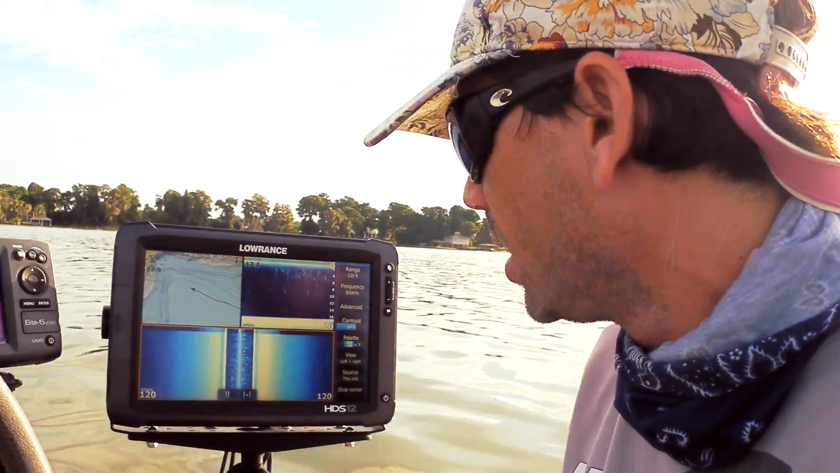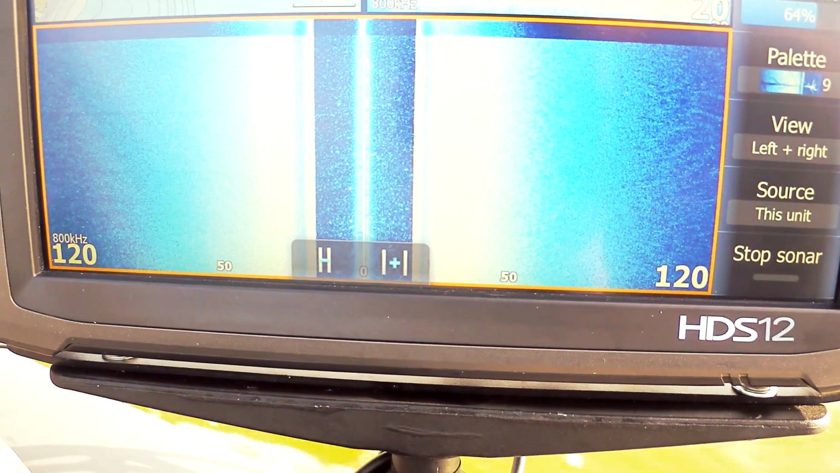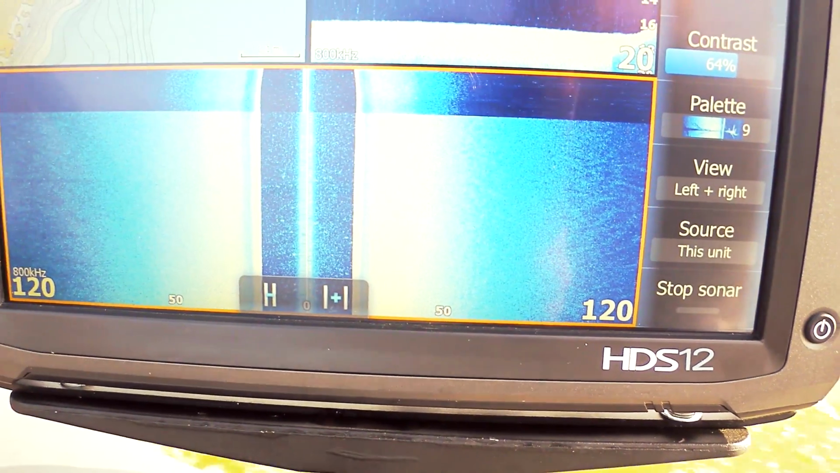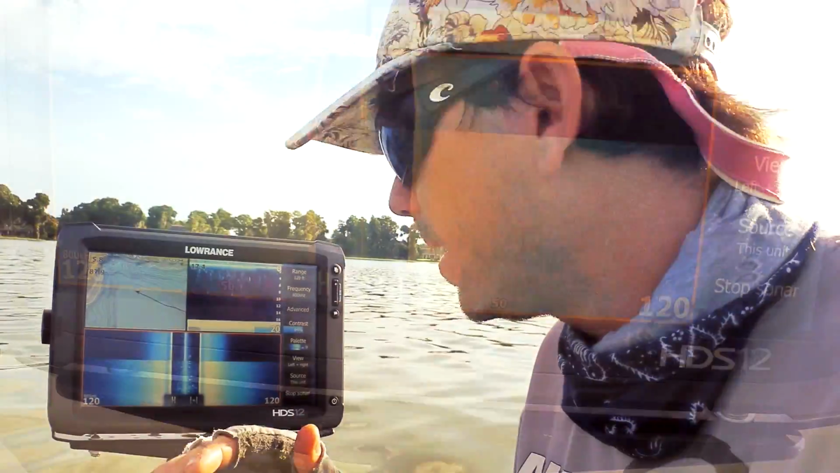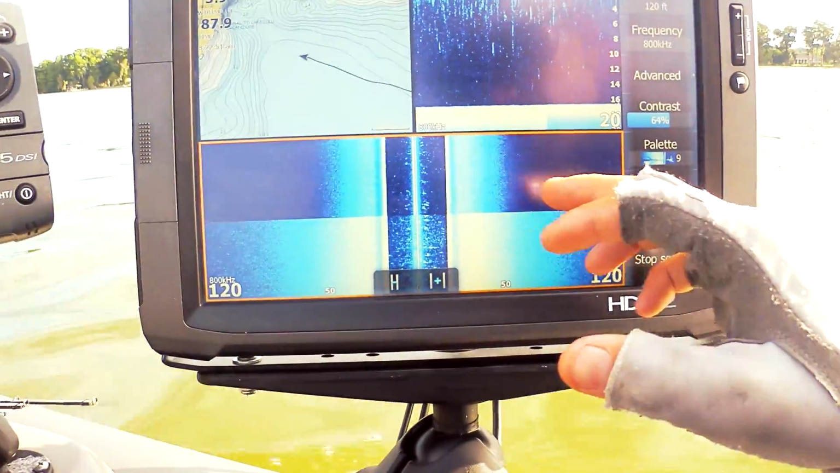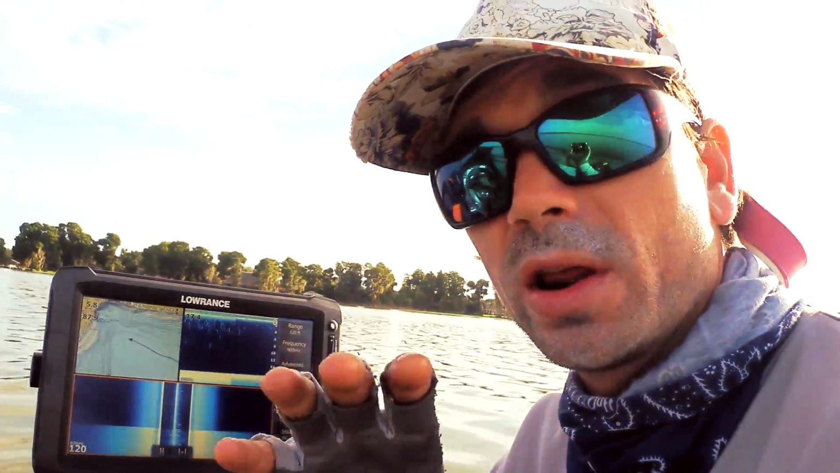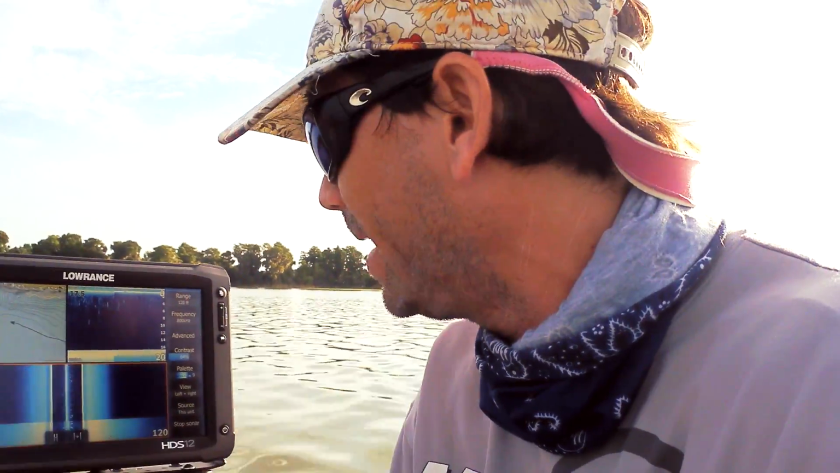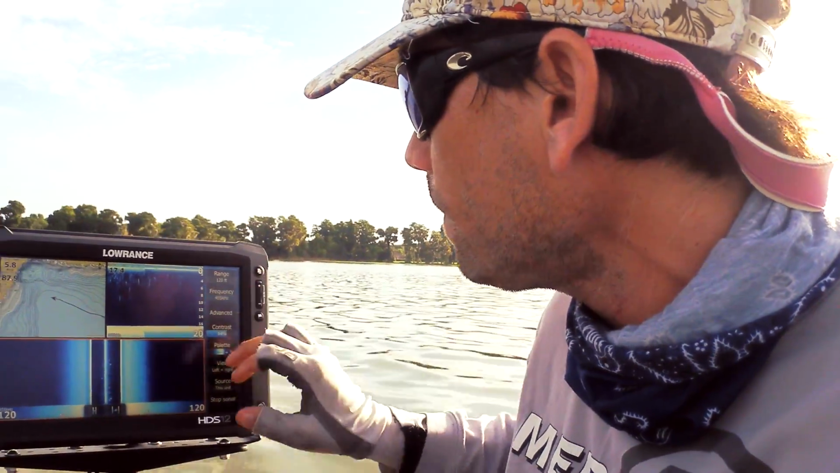So I just switched to 800 kilohertz, and you can see I'm getting a very clear picture, but I'm getting a lot less return further out. So what I've found is when you're doing a broad scan, when you're trying to cover water and you're on a pretty flat area, you're going to want your structure scan set at 455, because that 800 is just a little too specific. Now, if you're trying to pick fish off a brush pile and really separate, maybe with a shell bar, brush pile, whatever, or even fish chasing a school of bait, you're going to want to be at 800. But let's turn this thing back to 455 and take a look.